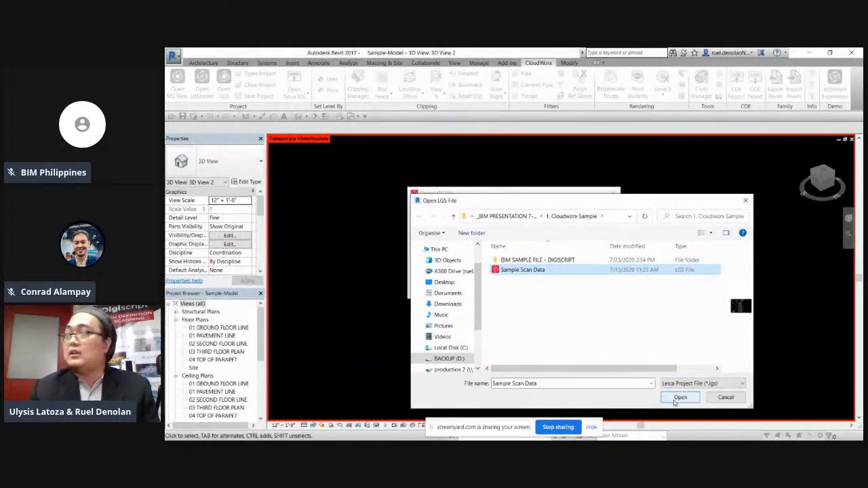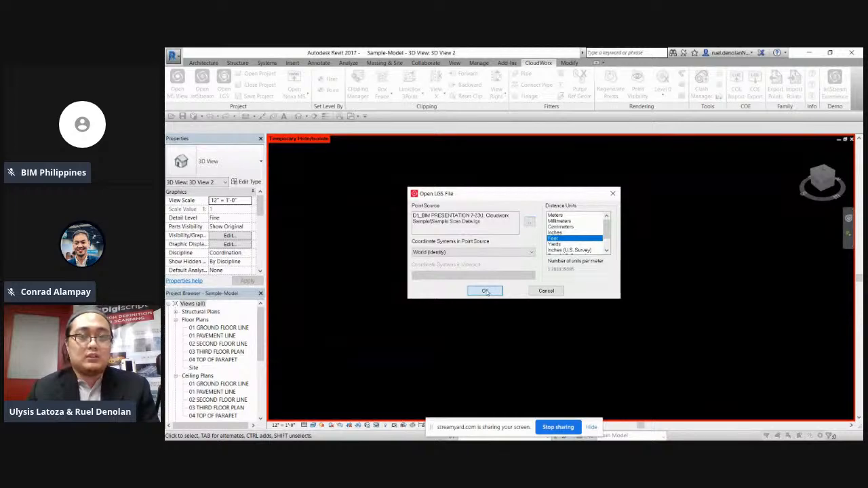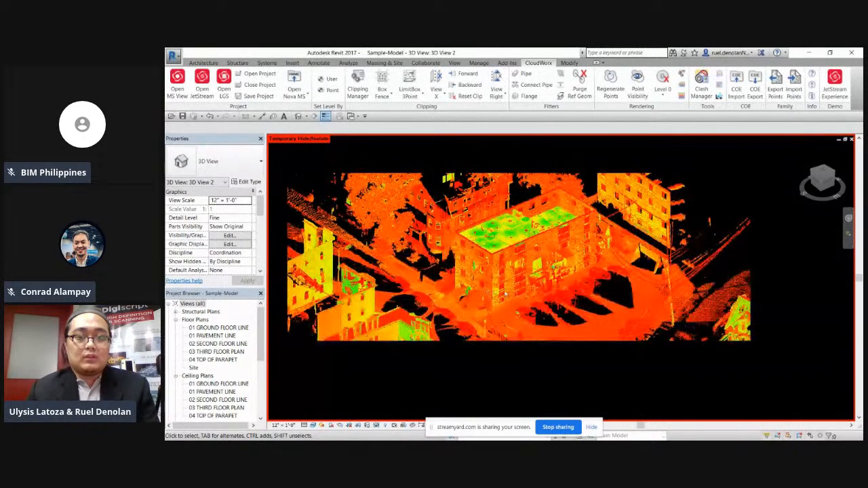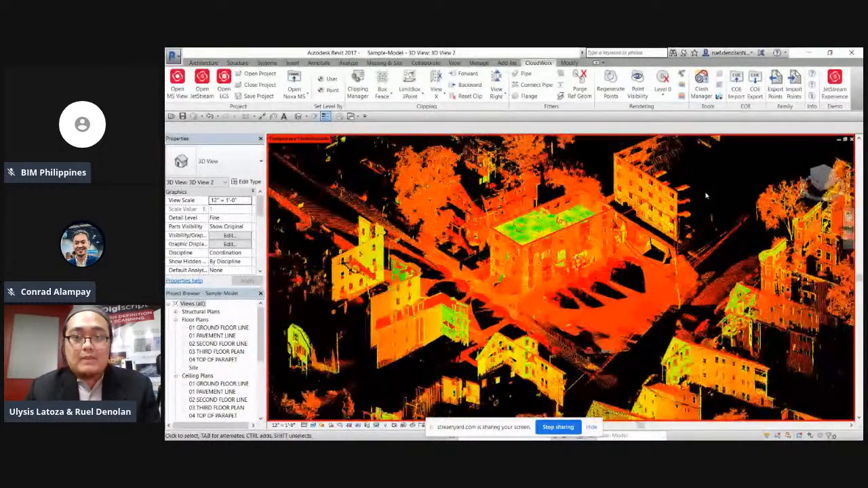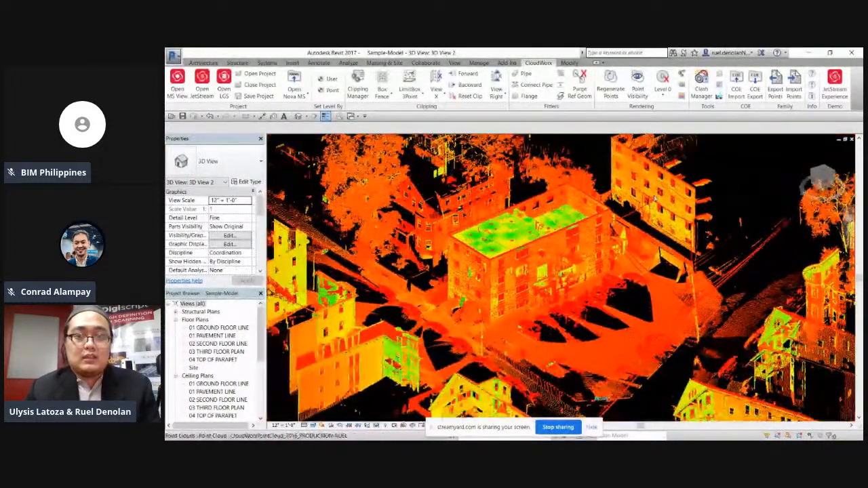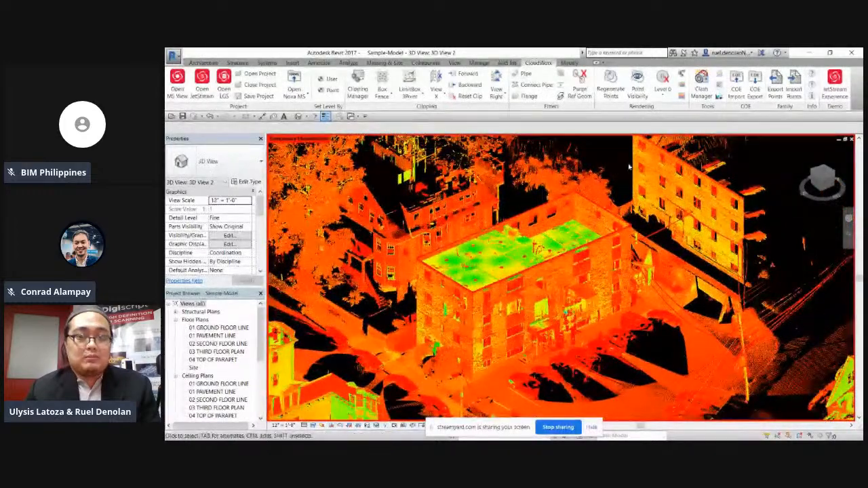Hindi na siya kailangan ng another parang extra kailangan pang mag-open ng ganito or ganyan. Parang mabilis lang siya. We're just going to open it, then click OK. So guys, as you can see, this is the example of an actual point cloud data.